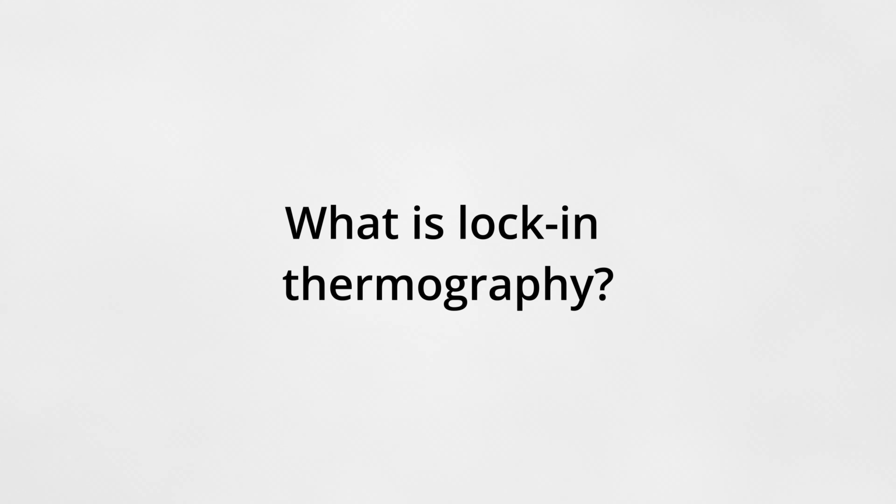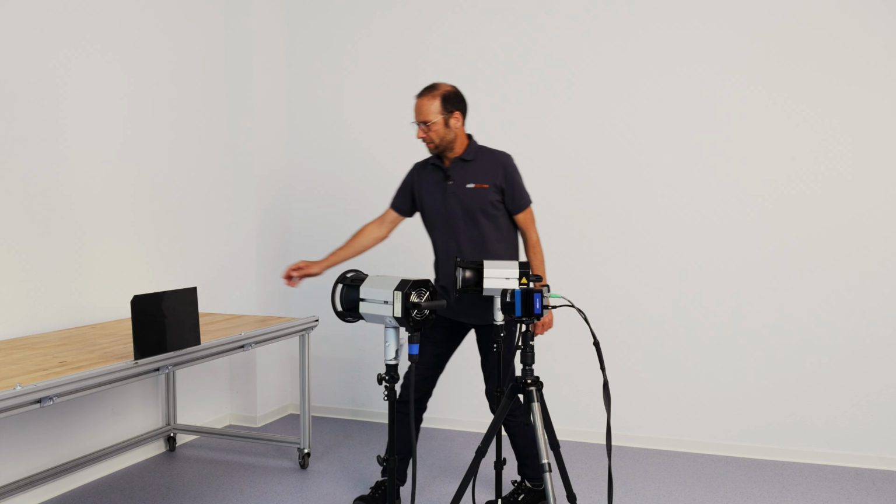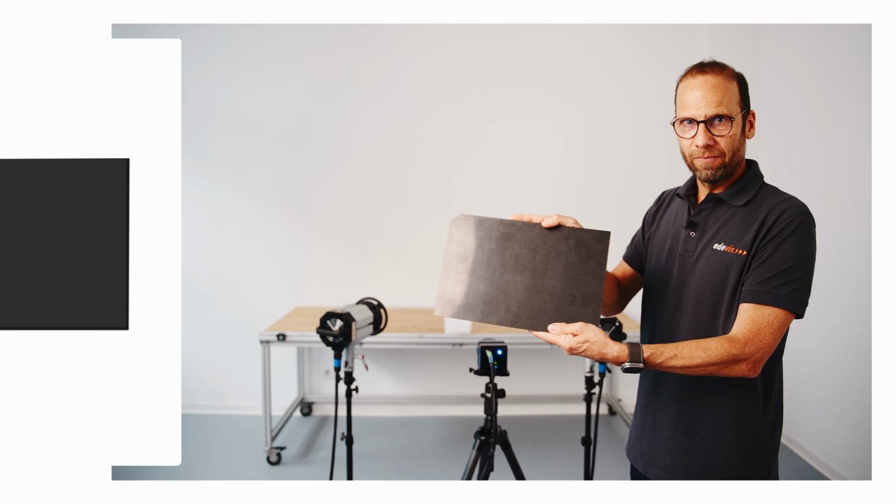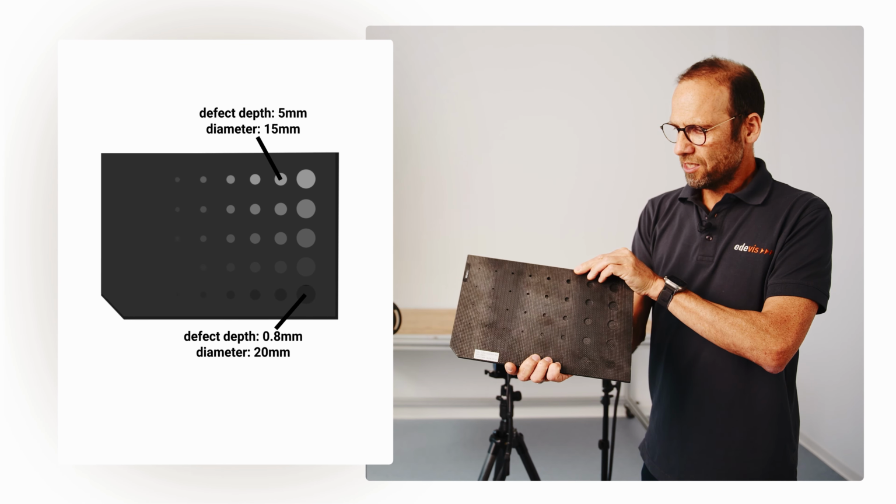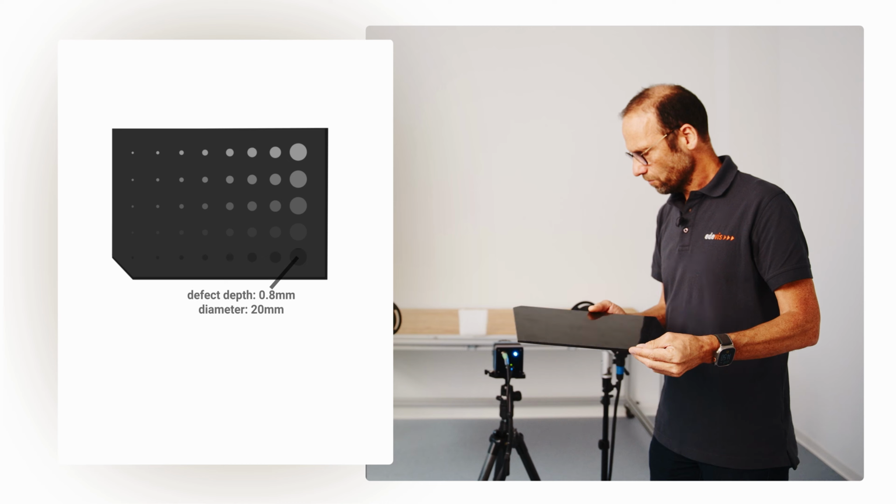It's a powerful non-destructive testing tool to inspect, for instance, carbon fiber structures. You see here a test sample which is used for illustration today. So it's a flat plate, and on the rear side we do have flat bottom holes. These are simulators of flaws, of defects, in the material's inner structure.